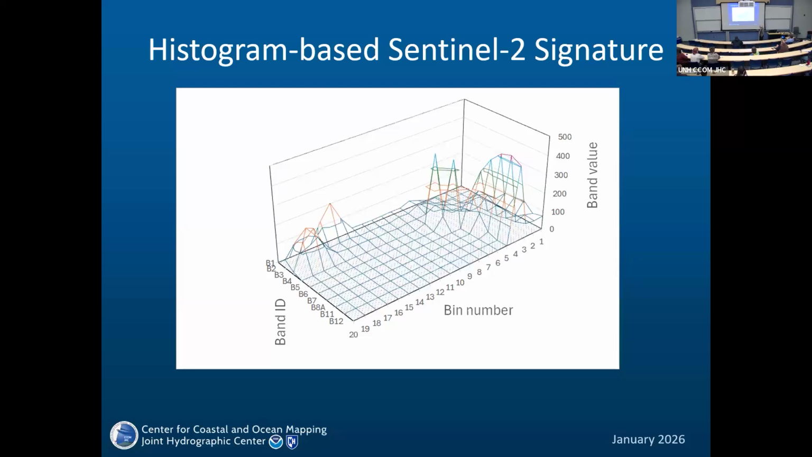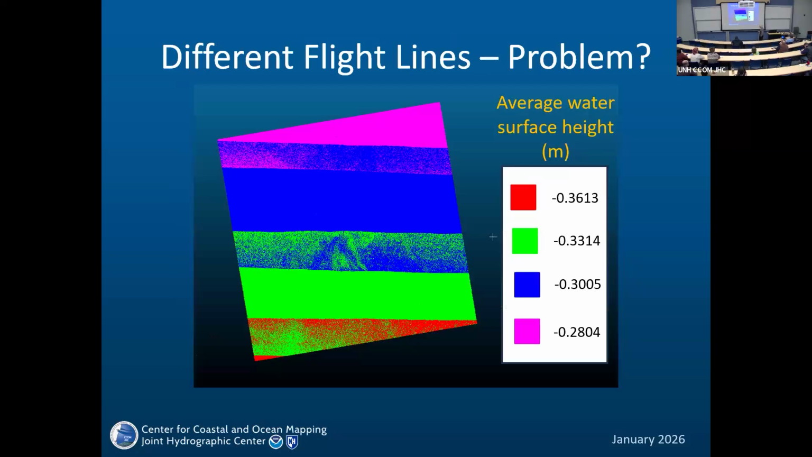So in this case, we have these bands, and we used 20 bins of histogram. And we can see that in many cases there's nothing. So for these bands, it's here. For these bands, it's mostly here. Maybe two-dimensional spectral signature is more useful than the one-dimensional that we used. But again, we did not investigate this in detail.